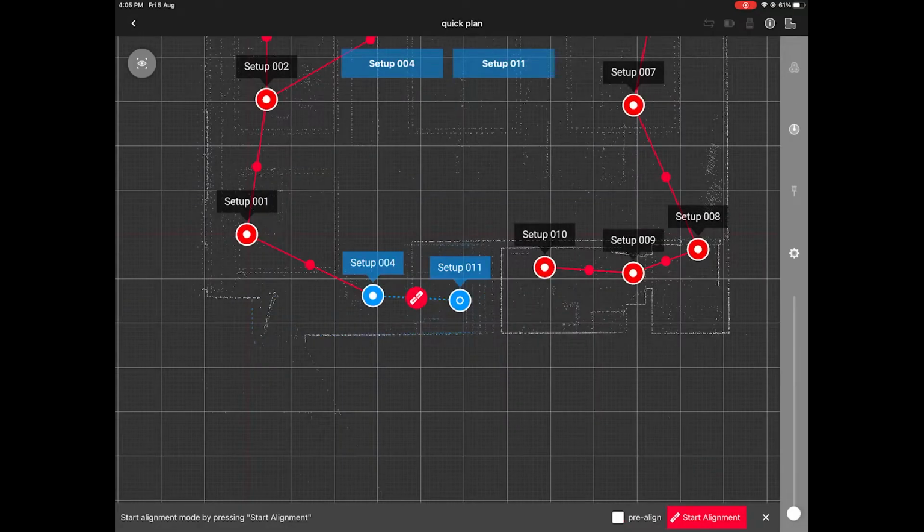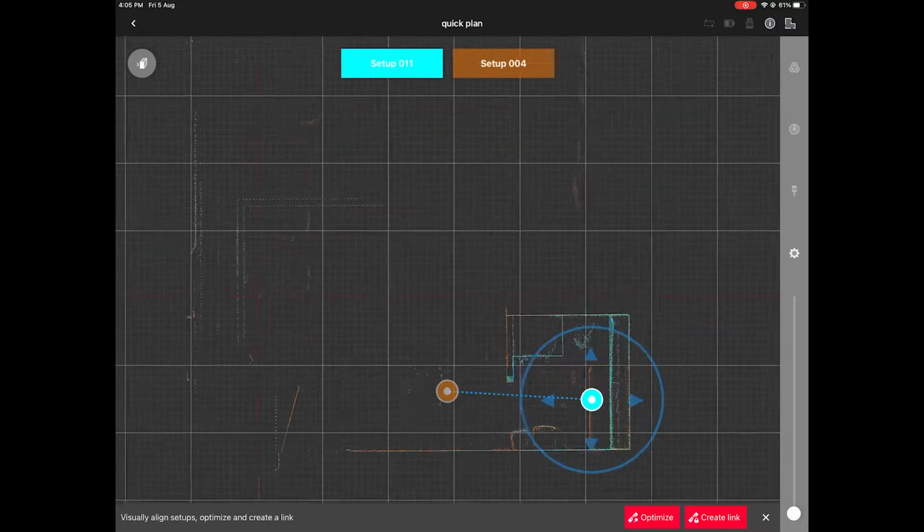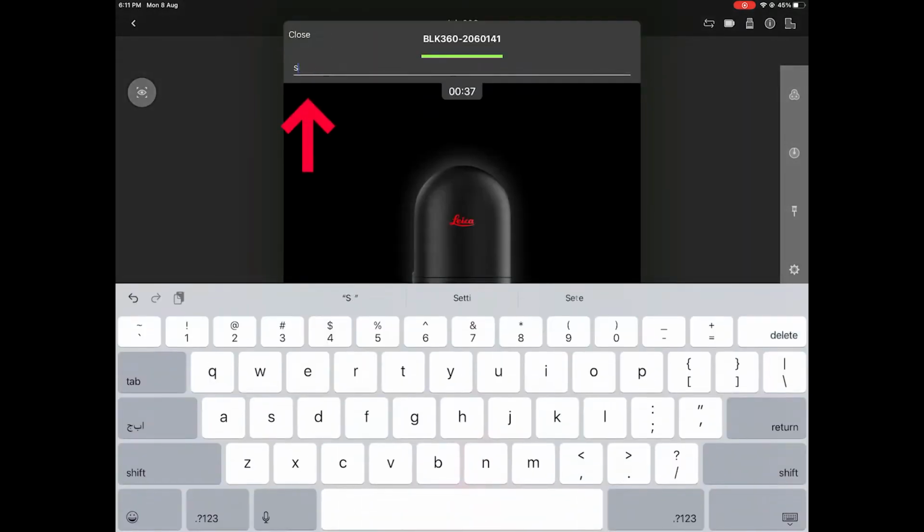Also, you could enable pre-aligned scans to speed up the whole process of registering the data. The new default behavior in linking is to initially select the oldest setup as a reference, independent of the selection order. One small useful feature is to add a template name for a setup that you could use when working on a big project in different jobs.